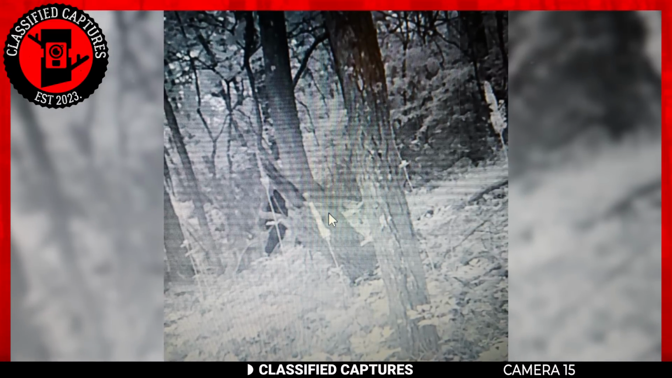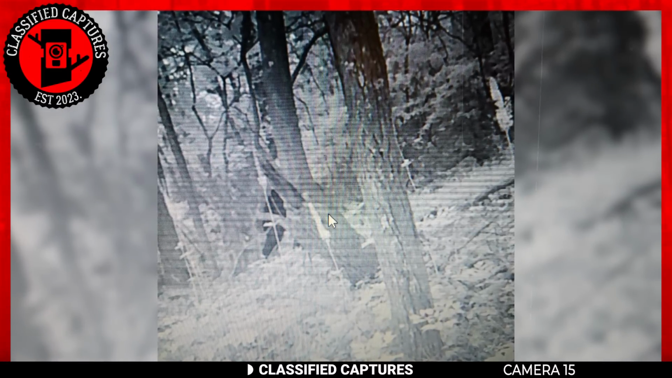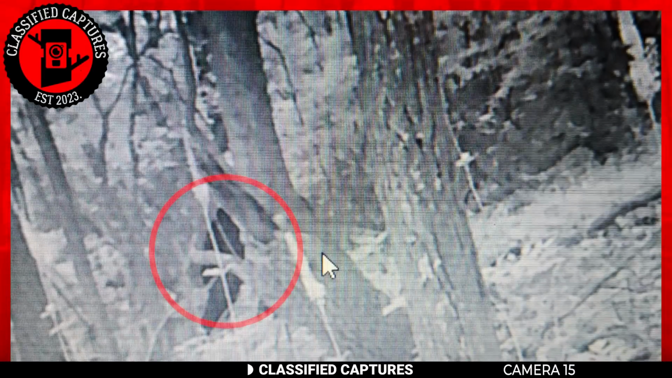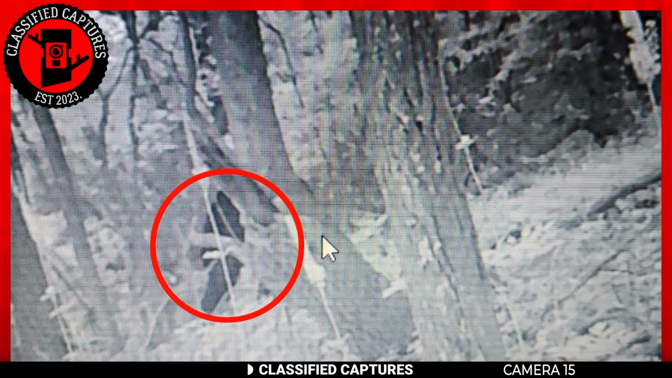This next capture may not be capturing an escaped inmate, but it does capture something surreal. Take a look. What do you think we're looking at here? Some kind of ape-like creature?